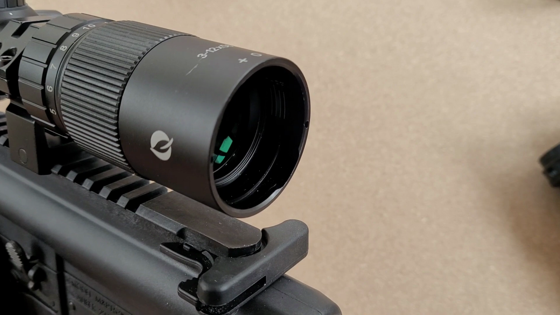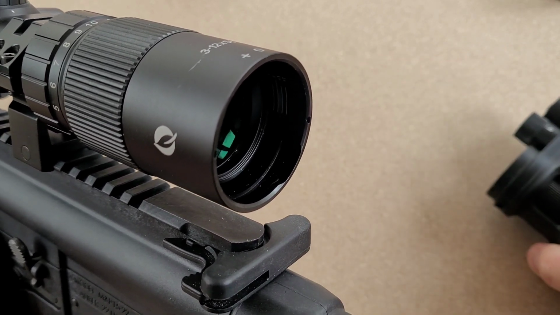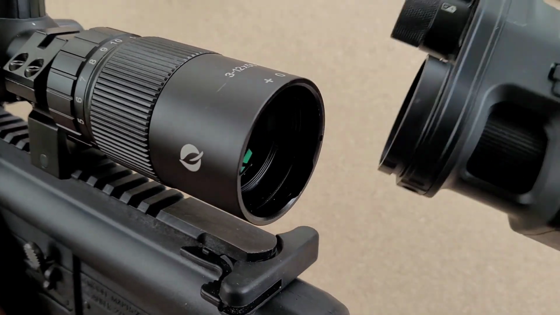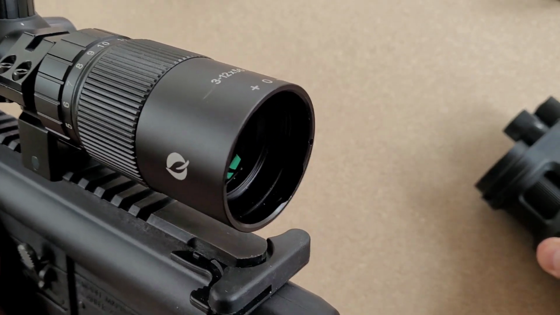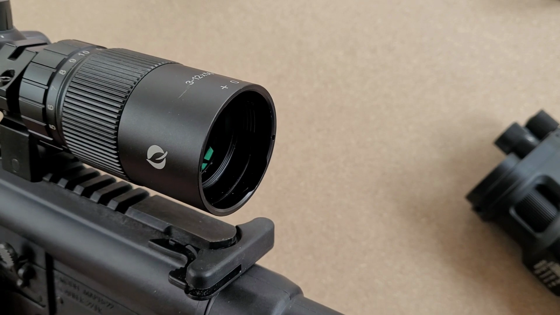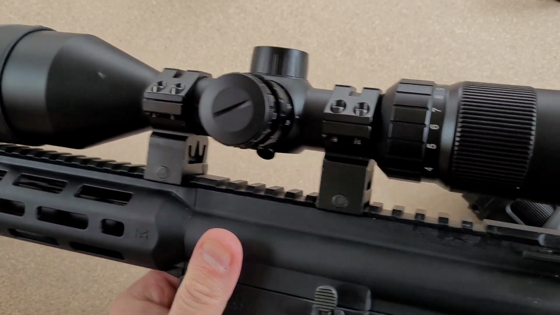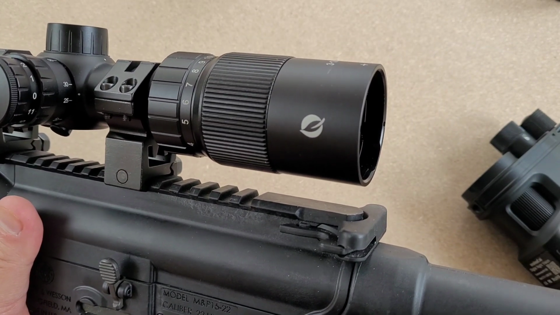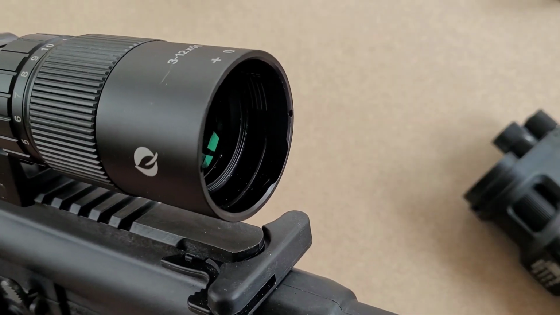The one problem I had with this scope is that the little grooves here where the night vision attaches, they're slightly off center. So when you attach it, the night vision is just slightly twisted, just a little bit. So when you view the video through the night vision, it looks like the crosshairs are canted just a little bit. They're not. The scope is actually good. When the scope is on and lined up properly, the crosshairs are good, so you can use it just as a normal scope and it's fine, but it's just the way it connects to the scope.